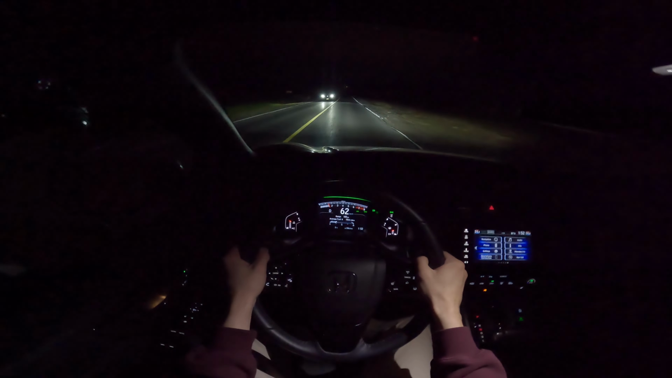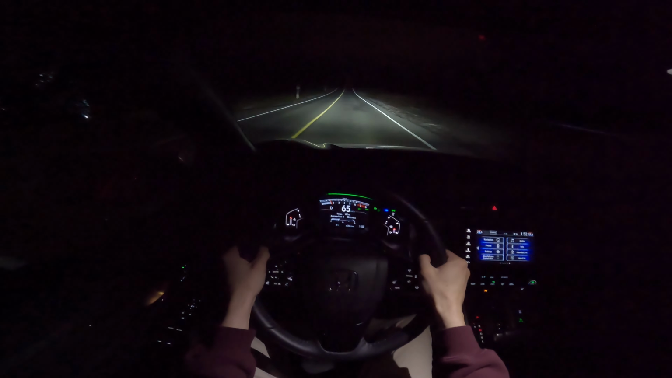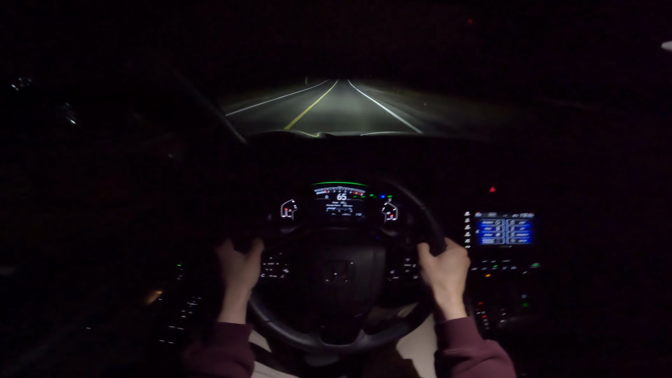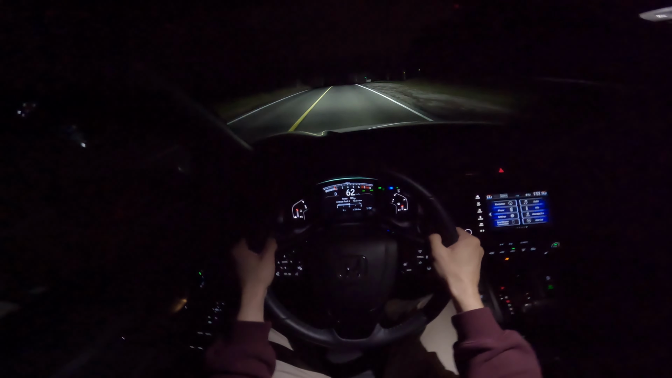But I like the headlights and the high beams. Very well illuminated, got a lot of visibility, and the IIHS actually likes them a lot too. Gave them a really good rating in terms of safety.